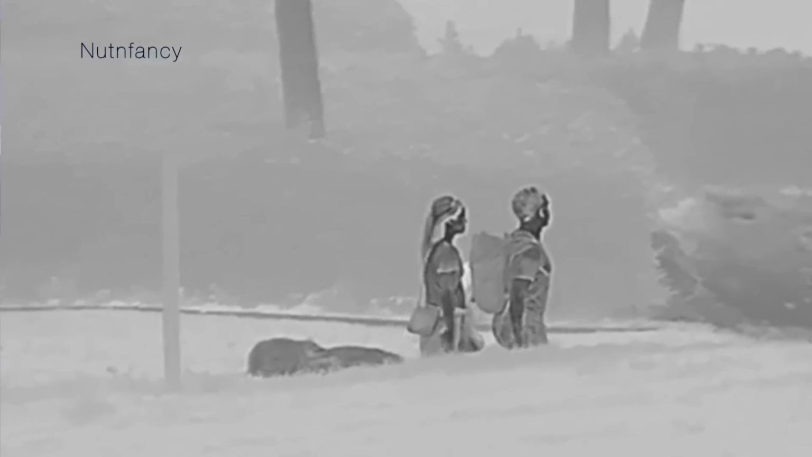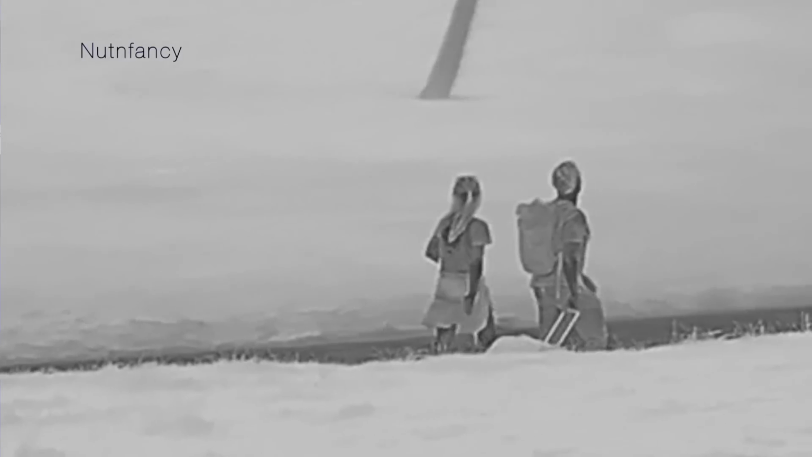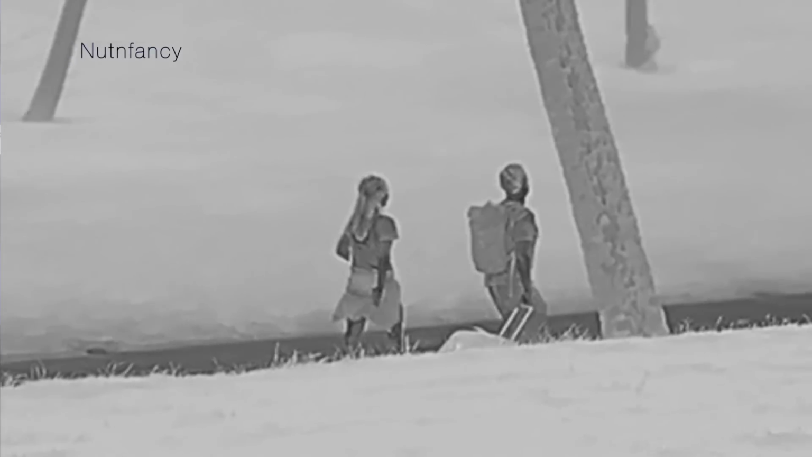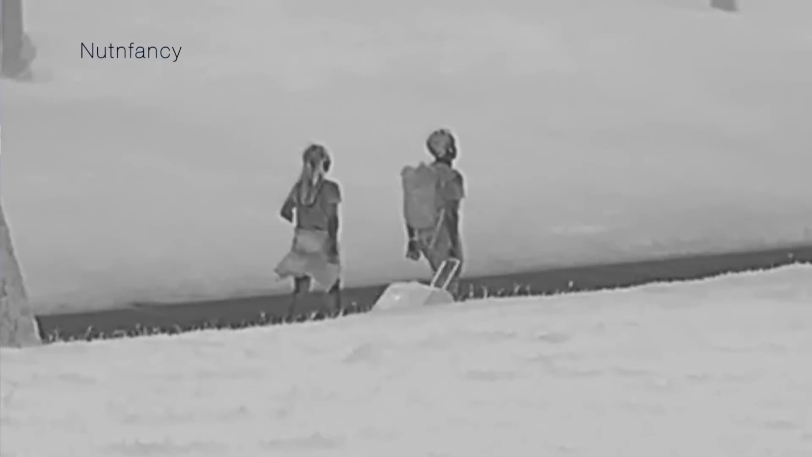These are more expensive. I know. You get what you pay for. They're going to be substantially more expensive than the Taipan that I reviewed. But again, firepower versus mobility, capabilities.